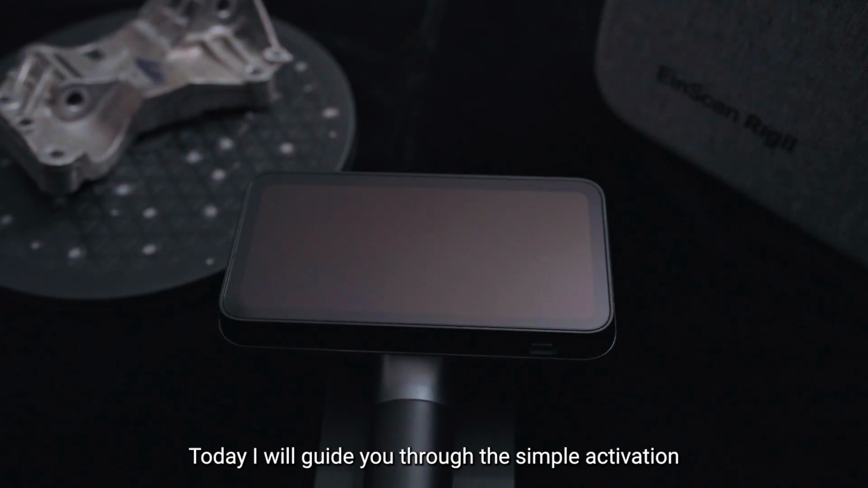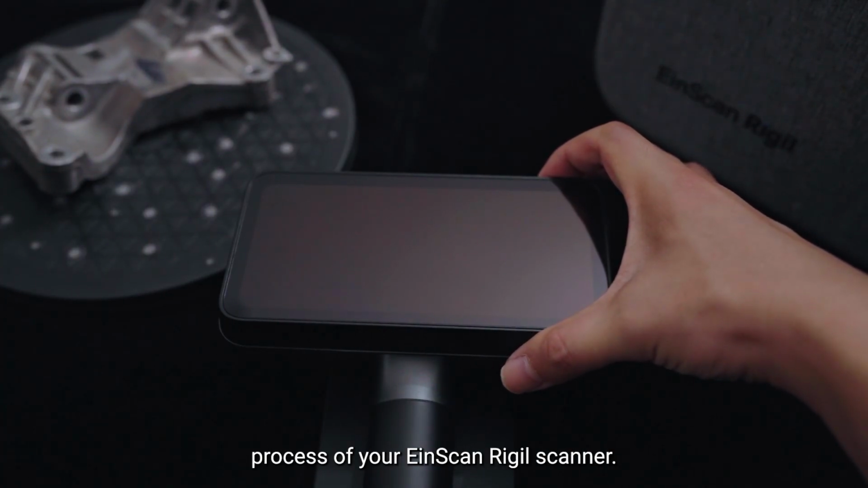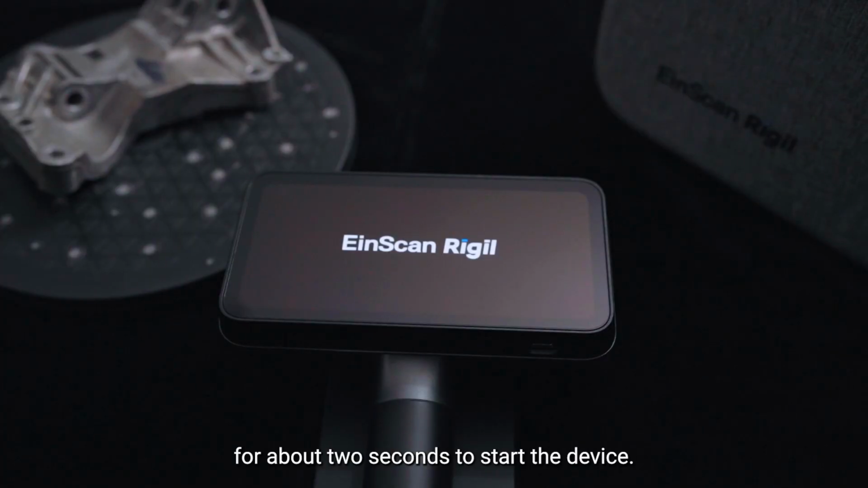Hello everyone, today I will guide you through the simple activation process of your EinScan Rigil scanner. First of all, press and hold the power button on the top for about 2 seconds to start the device.